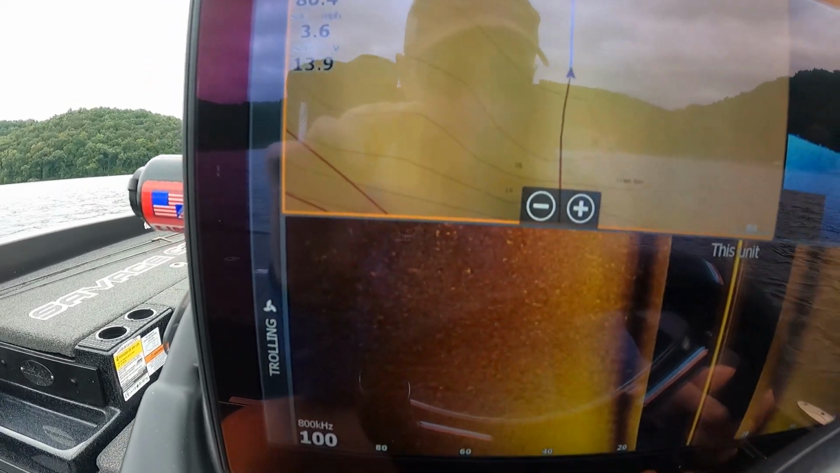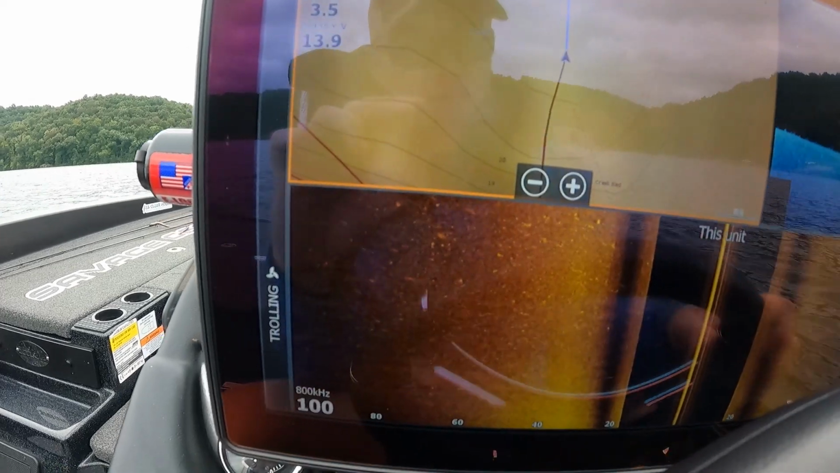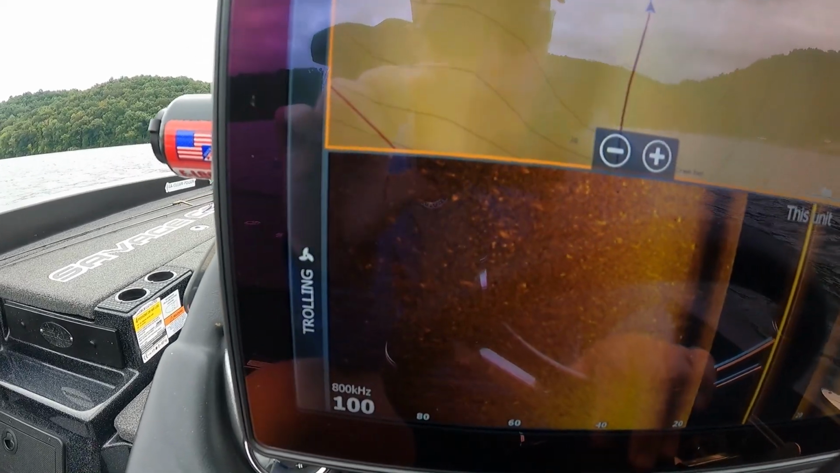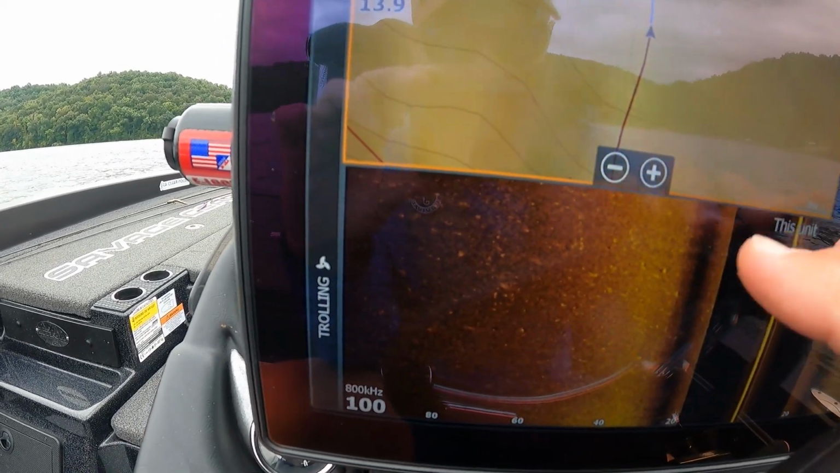What that means is that the bottom is actually getting softer. A lot of the time, out here on the Tennessee River, we're out on Lake Guntersville today, this is true for a lot of these TVA or Tennessee River lakes. These fish key in on shell beds.